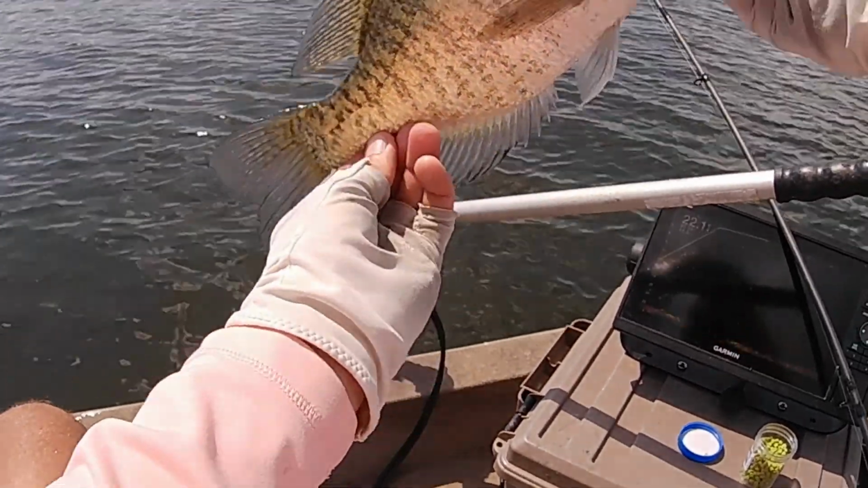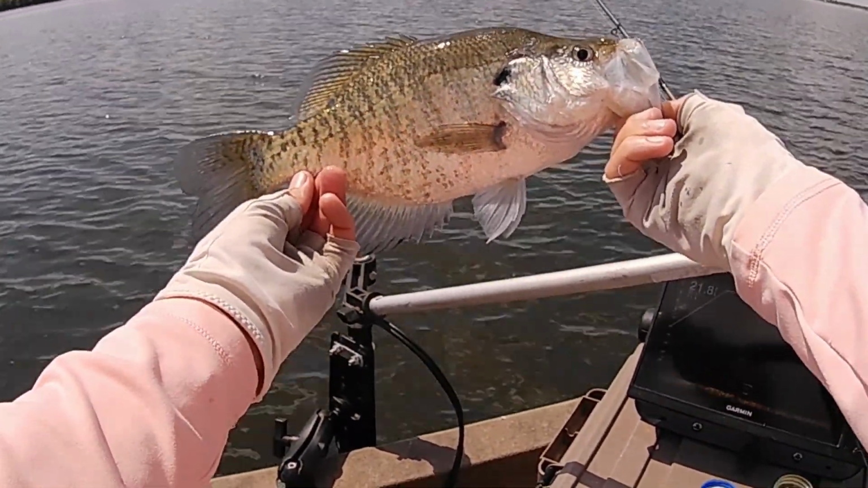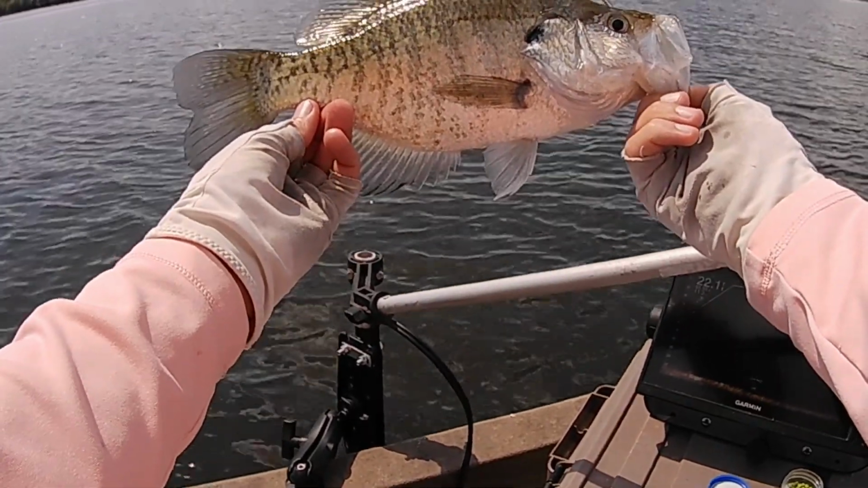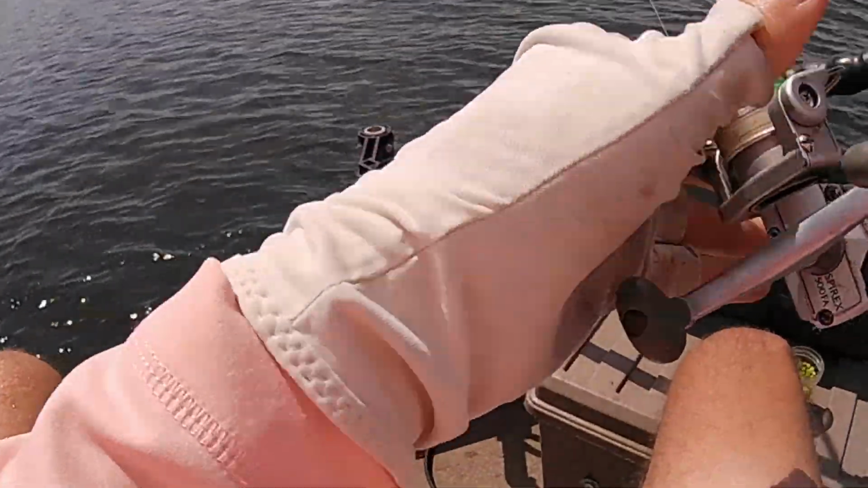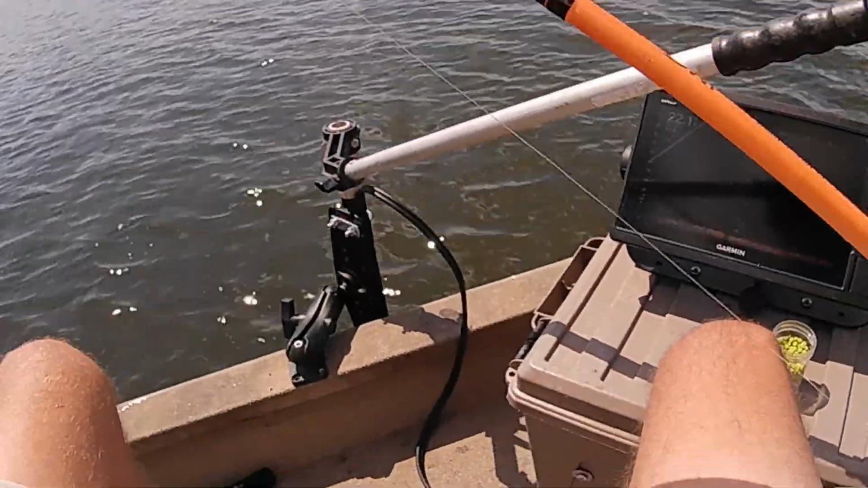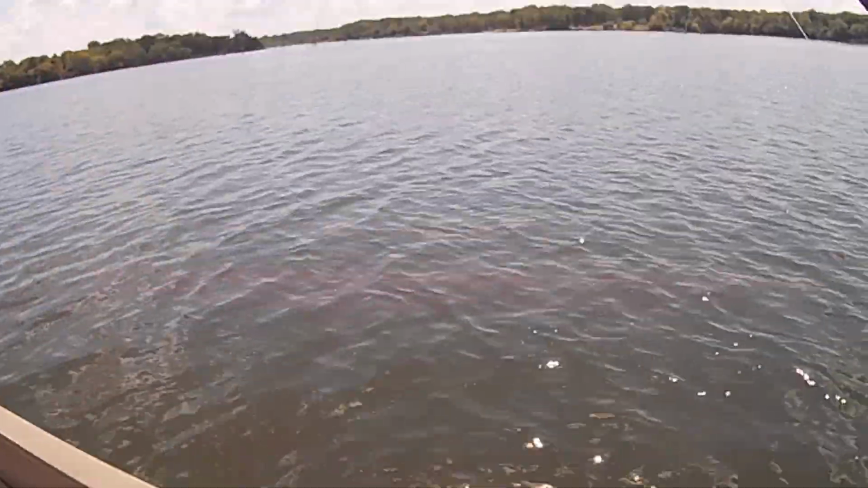He didn't even bite it hard, he just grabbed a hold of it. Alrighty. We'll let him get back up there so he'll get over 2 pounds. And I'm going home. I'm hot, I'm hungry. I'm dehydrated probably because I never drink enough fluid.